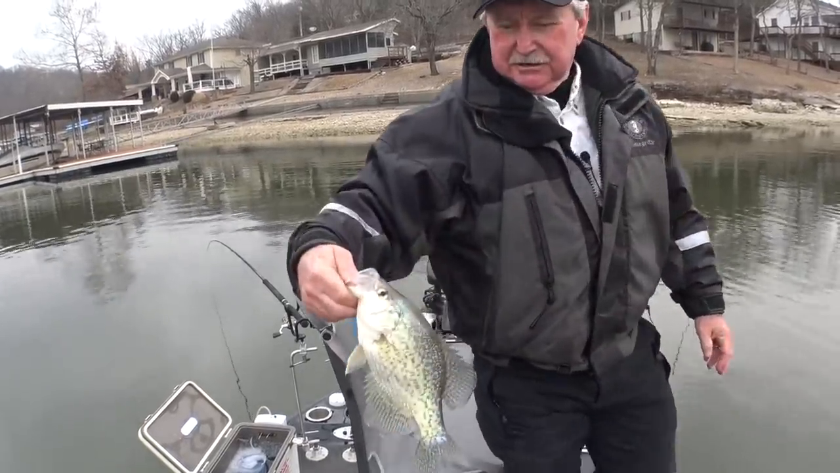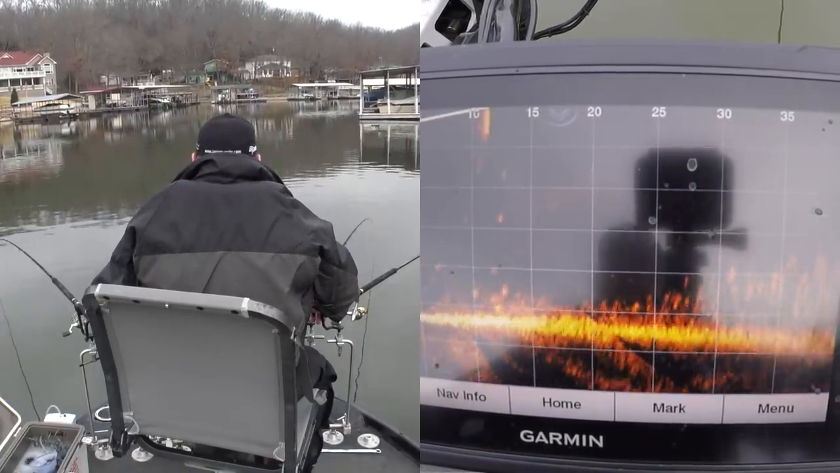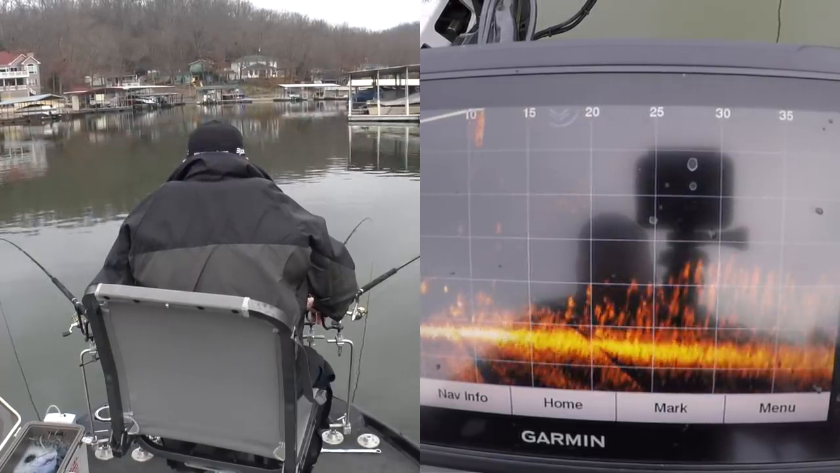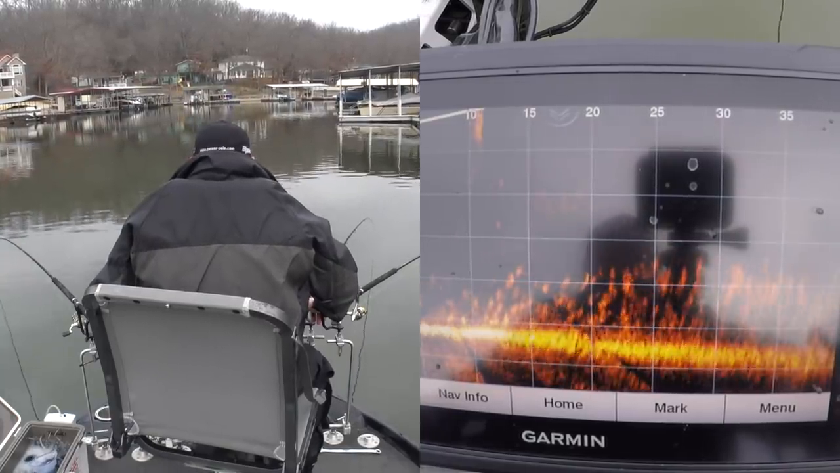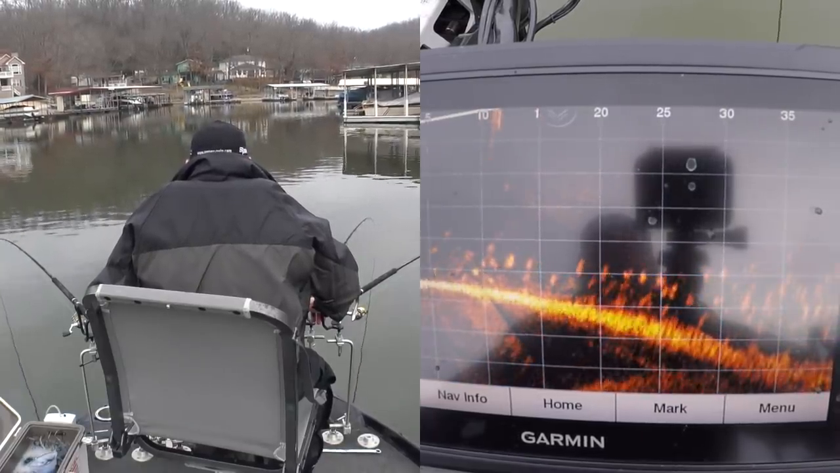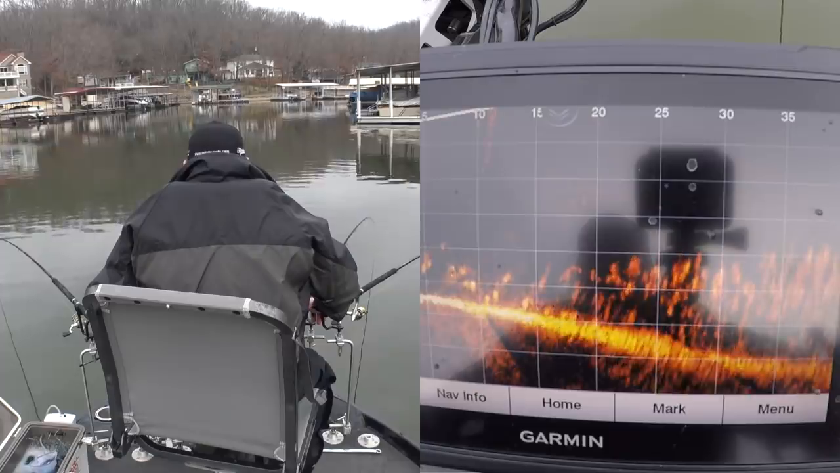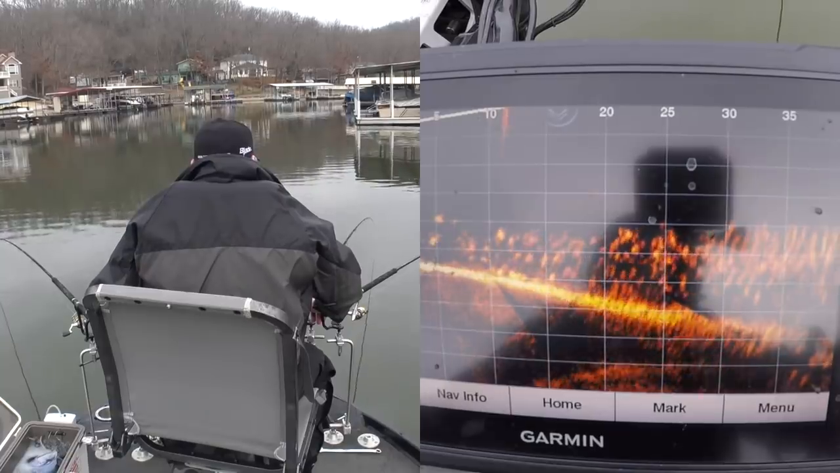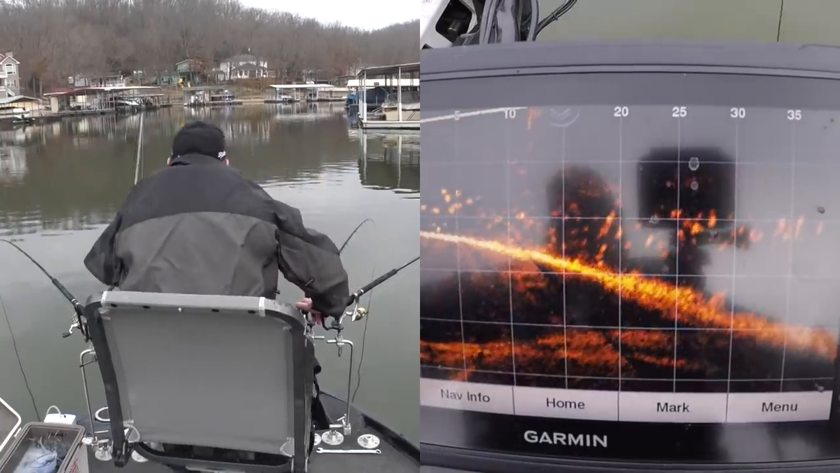All little blacks. Some fish on the bottom right there, right in front of us. Look at all those. Anywhere from like 7 feet down to the bottom, 10 feet. We got that range covered. If we can get them to bite. Wow. A lot of fish.